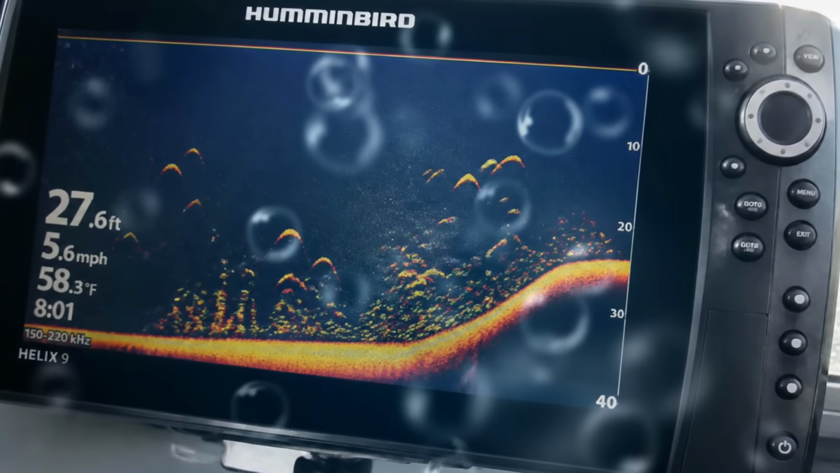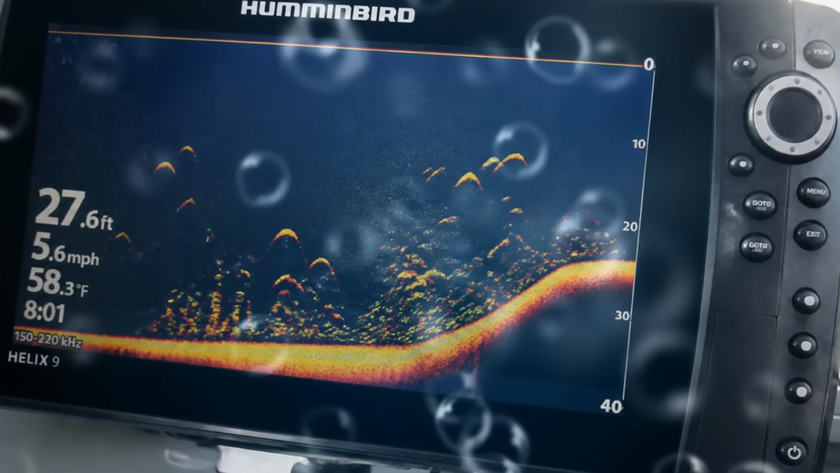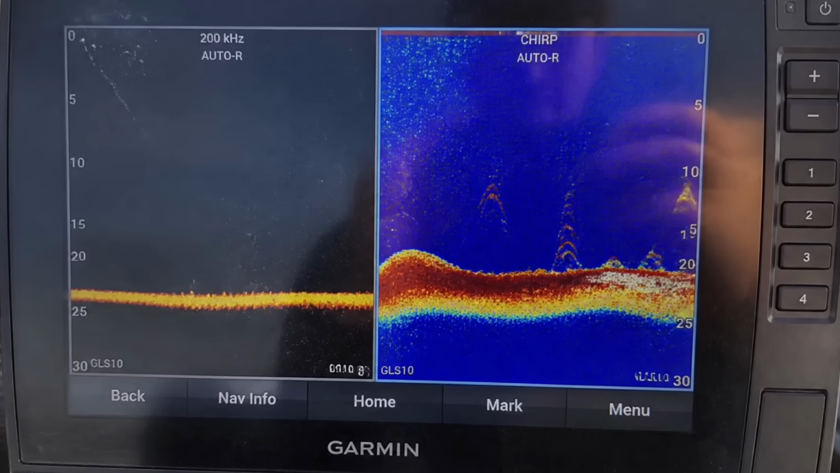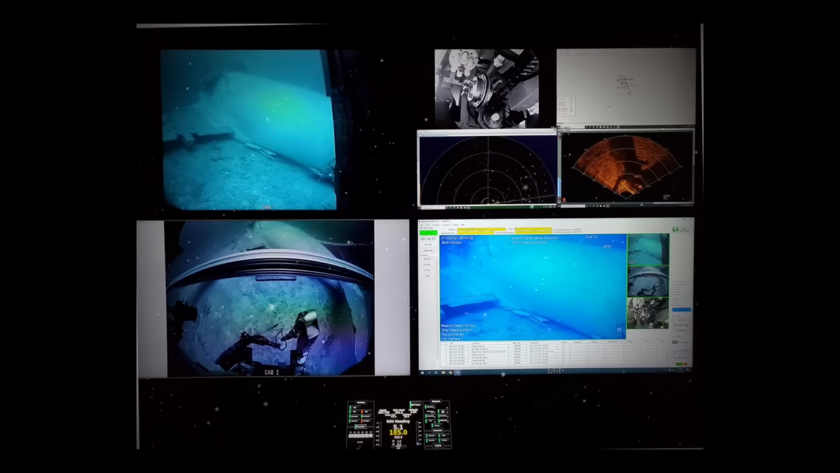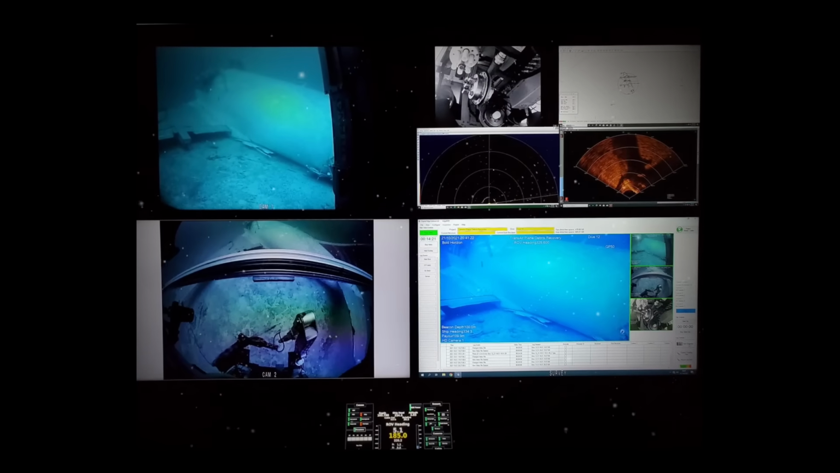And if your unit has CHIRP, turn it on and actually use it. Instead of firing one single frequency, CHIRP sweeps across a whole band of them in a single ping. Simrad describes the payoff in their own documents.